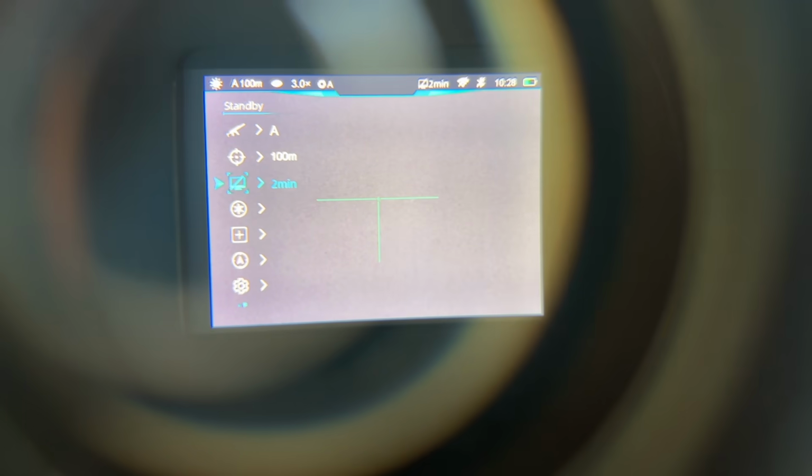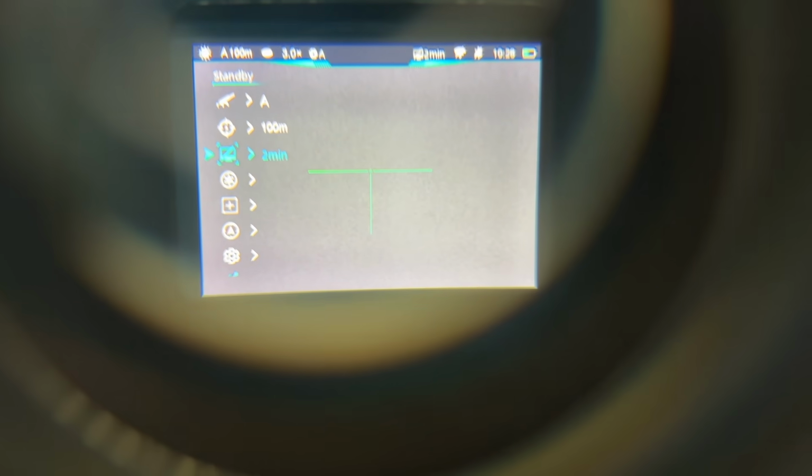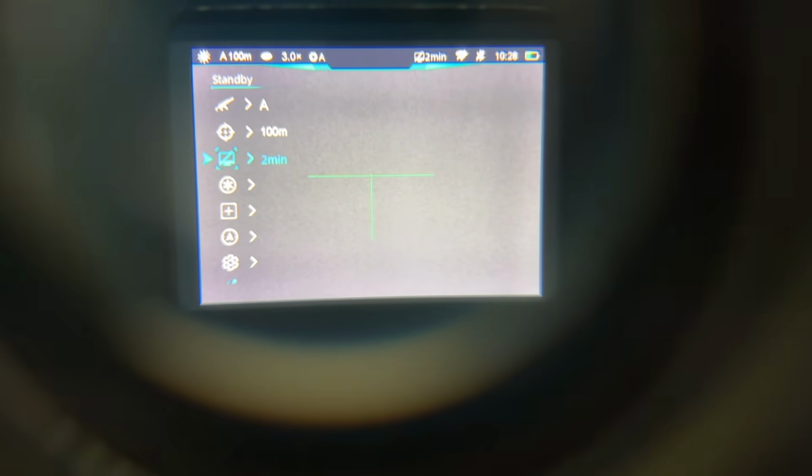Now if you're in the main menu, you want to go back, I think you just push the power button and just give it one press, and that just goes back one step at a time. So there we go. When there's standby, I've set it so if it's not in any use for 2 minutes, then it'll go to standby.